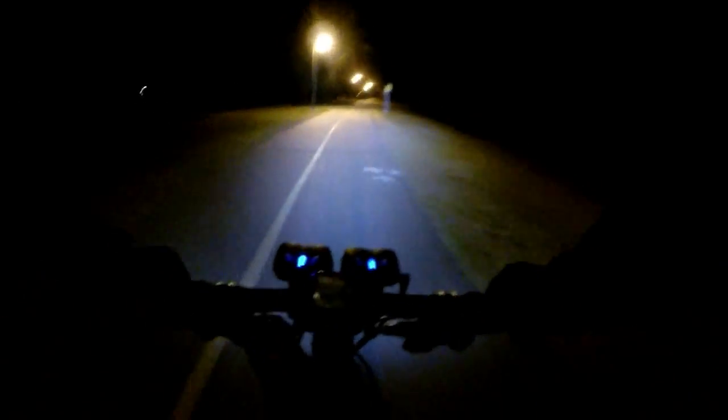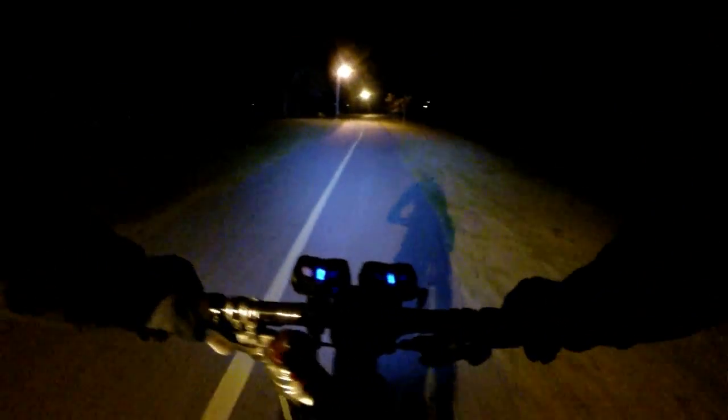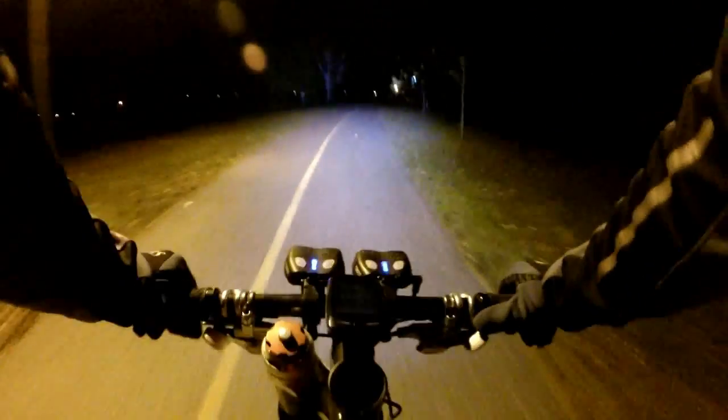There's a really fun, slightly technical downhill section going kind of switchbacks. It's almost a non-pedal downhill, and it's all about technique, proper braking, and picking the right line to get the fastest time down it. It's really short. Right now the fastest time is 29 seconds, and aha, I have the fastest time.